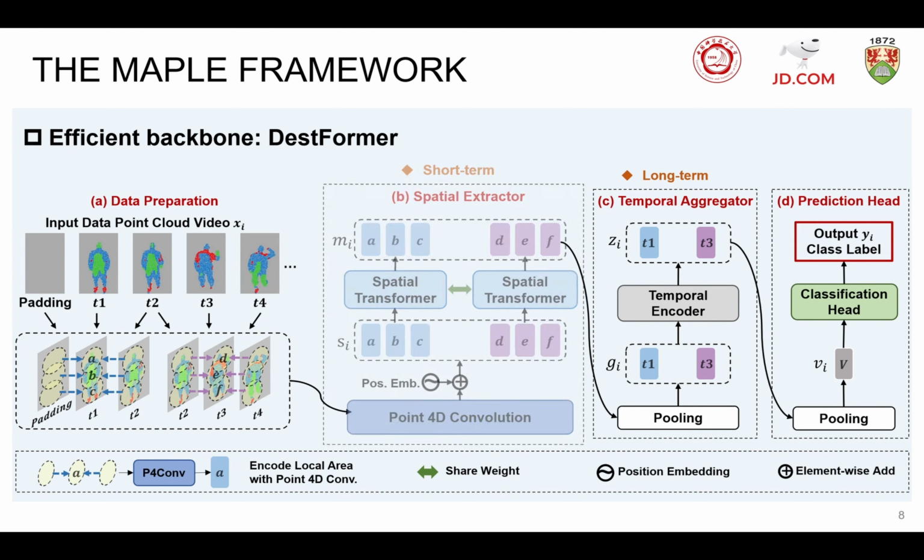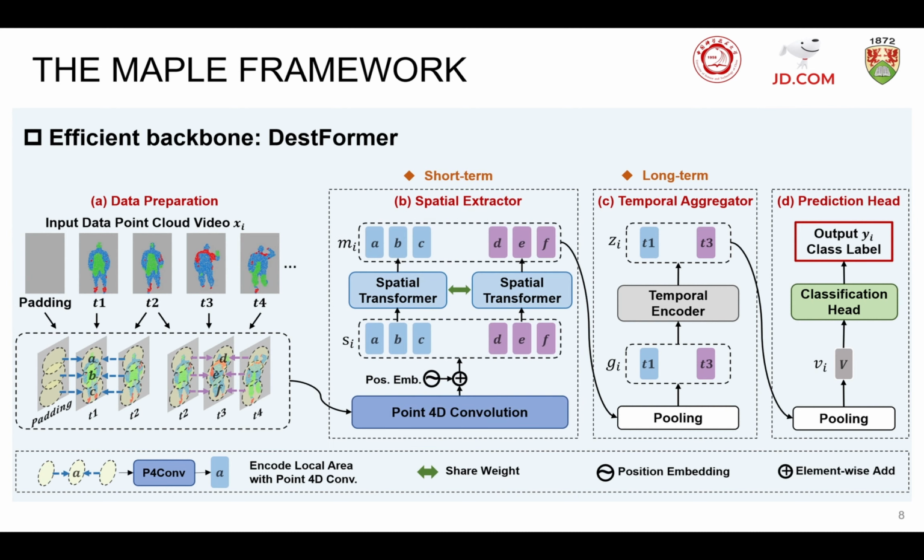After that, the spatial encoder is planned to structure the short-term feature M_i from the local area, and the temporal aggregator aggregates the long-term global Z_i from the short-term feature. To achieve a lightweight network design, the spatial transformer is designed with only 4 self-attention blocks, and the temporal decoder is designed with only 3 self-attention blocks.